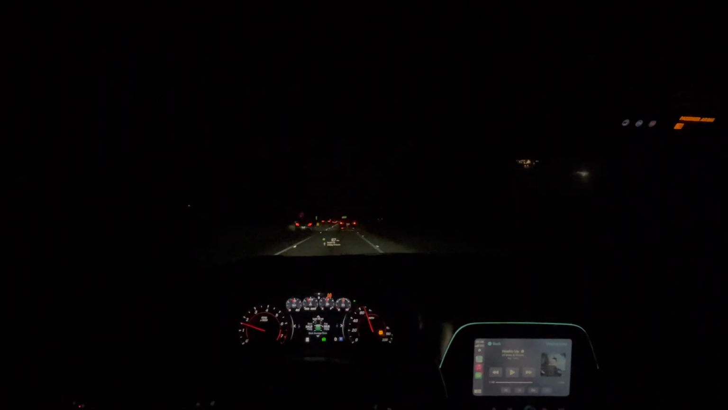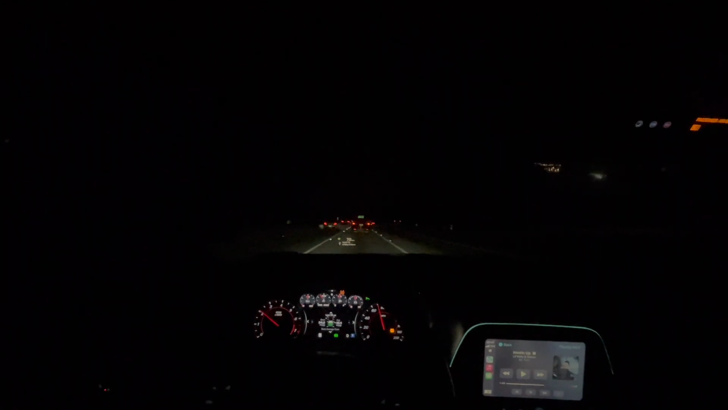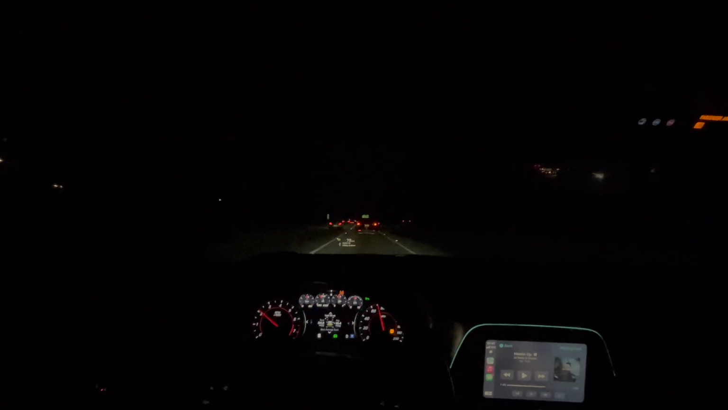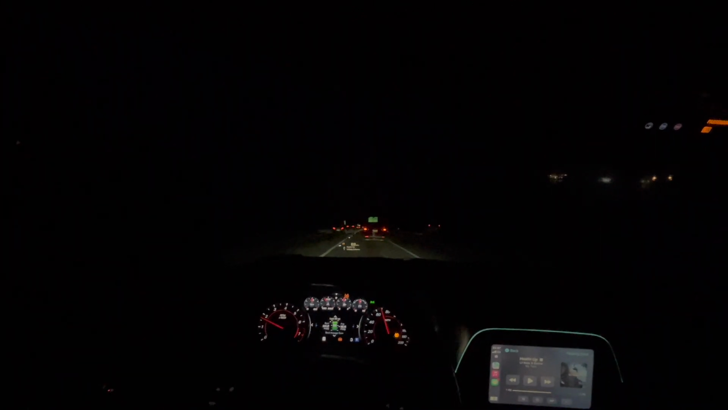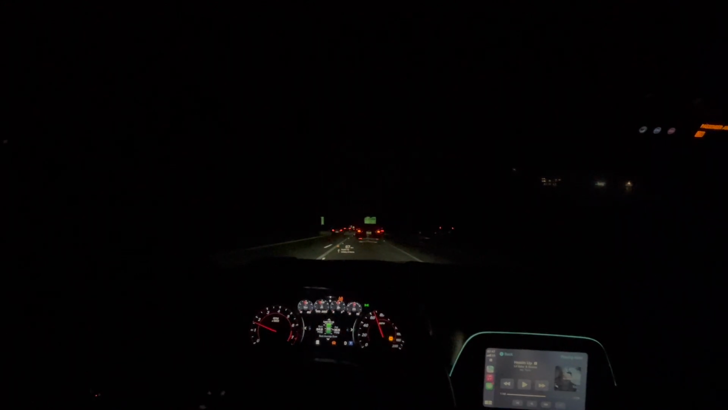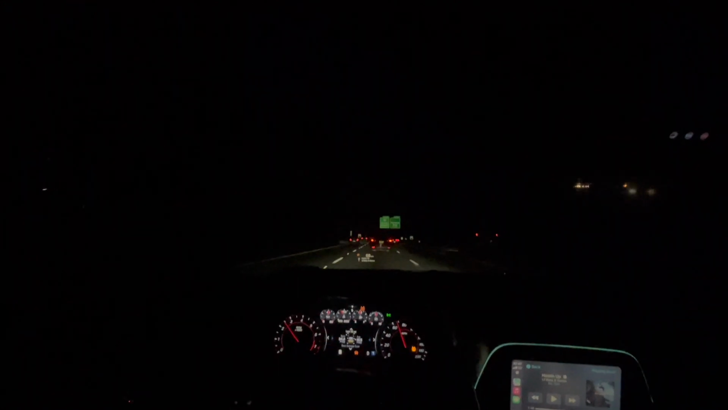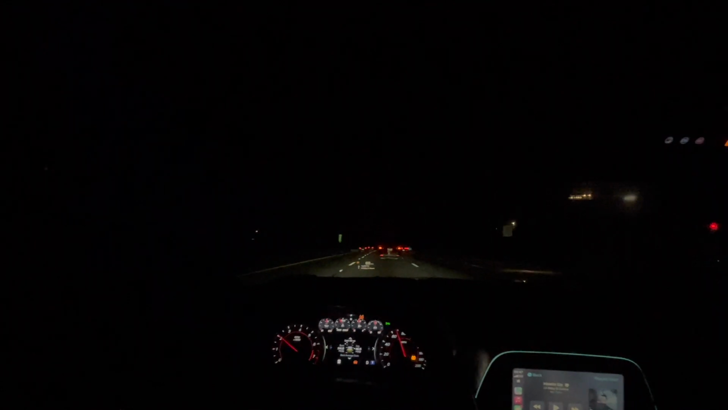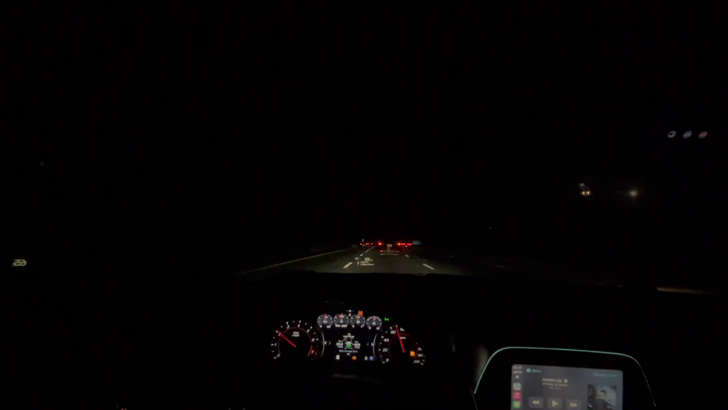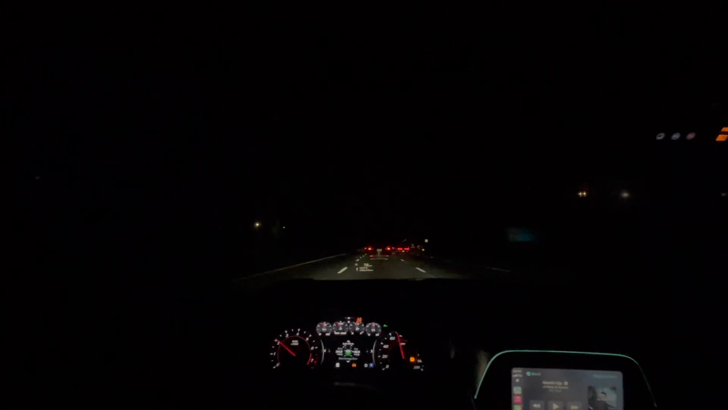Huh? I see that Challenger, but I'm talking about the car on the left. The one that you was talking about. Challenger it is. It look black. It is black, I think.